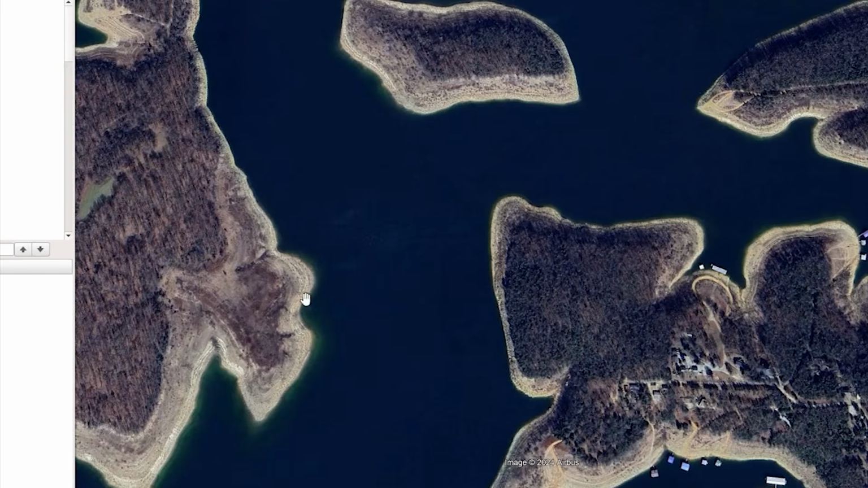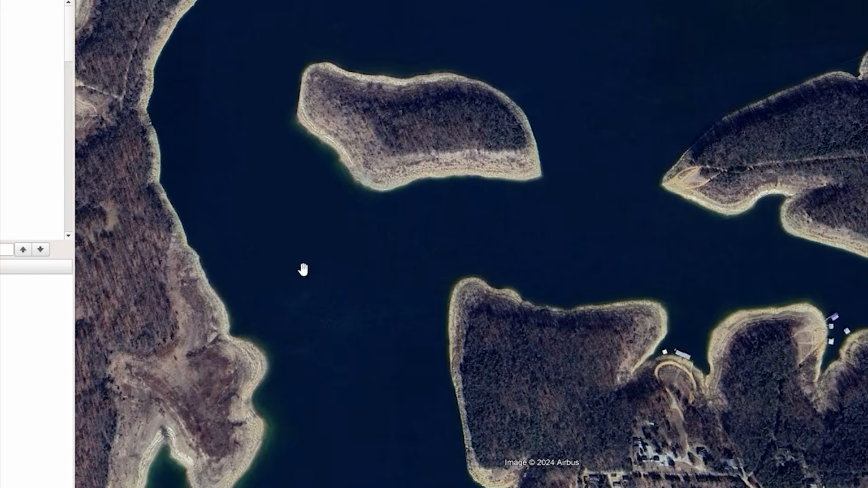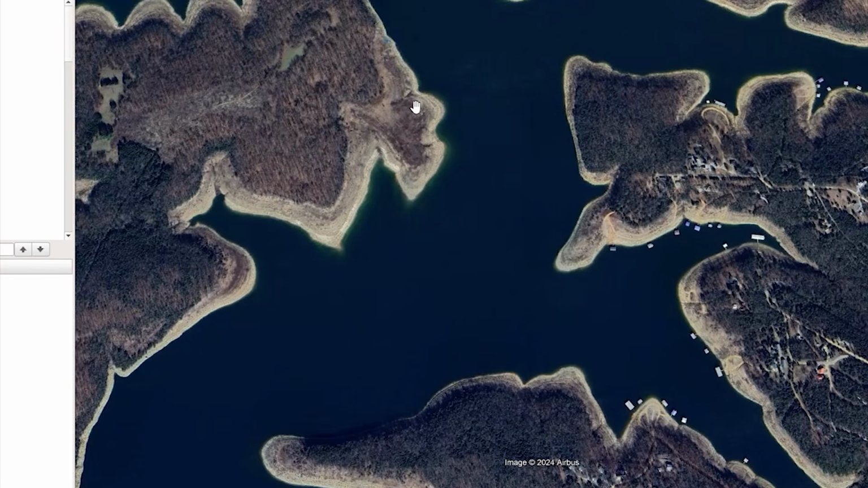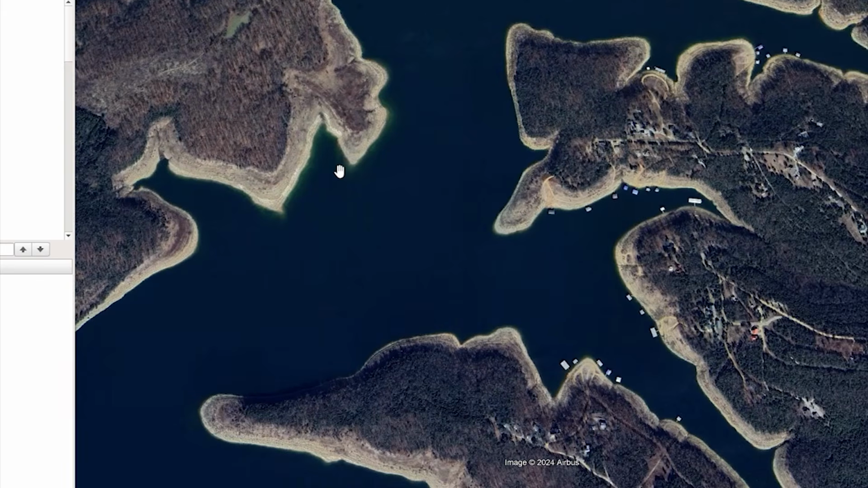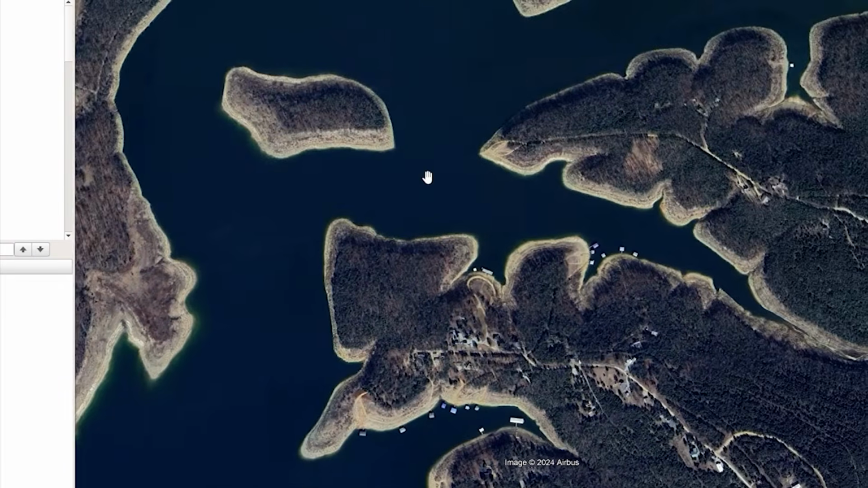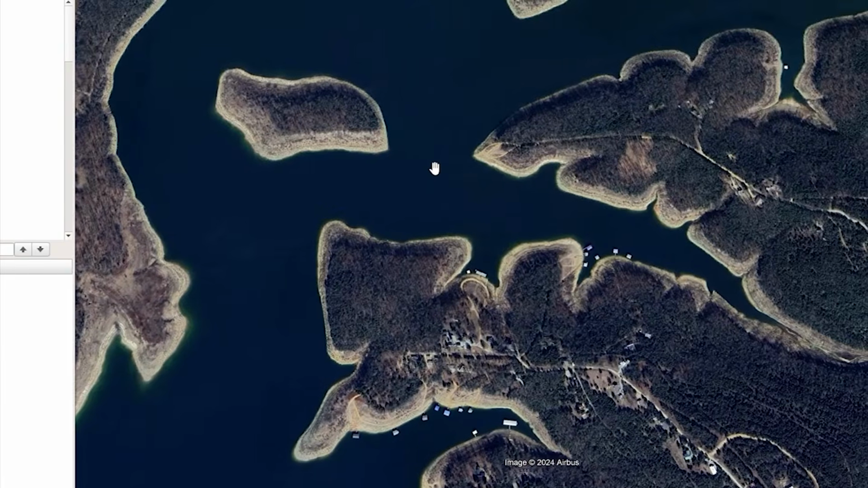But you kind of look for these little areas, these little divots right here, to potentially find bass where they go in that offshore time, in that post-spawn period that's coming up. So I made this video to be a post-spawn kind of video to the summer offshore deal. Because when it gets real summer and that thermocline gets set up, then that's a whole other animal. But right now, with this time of the year coming up, there's no thermocline.